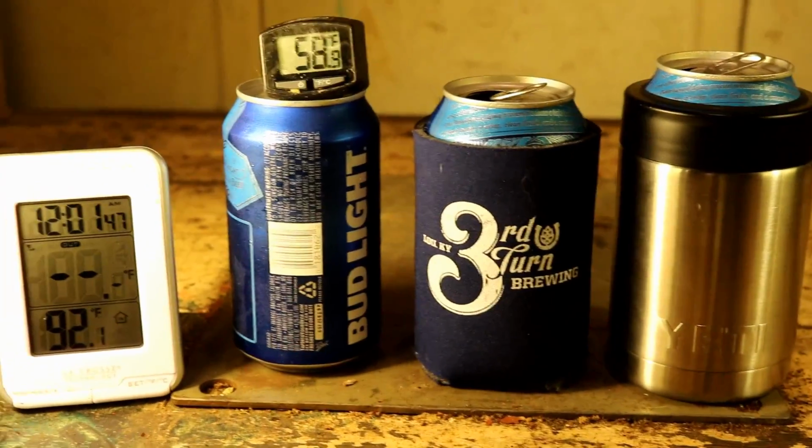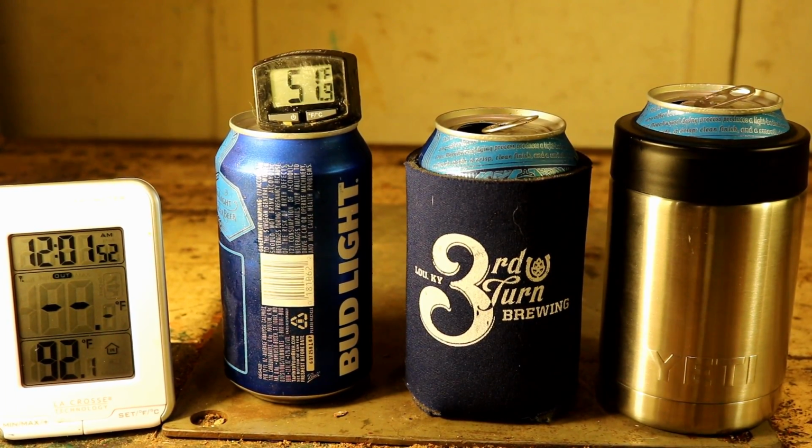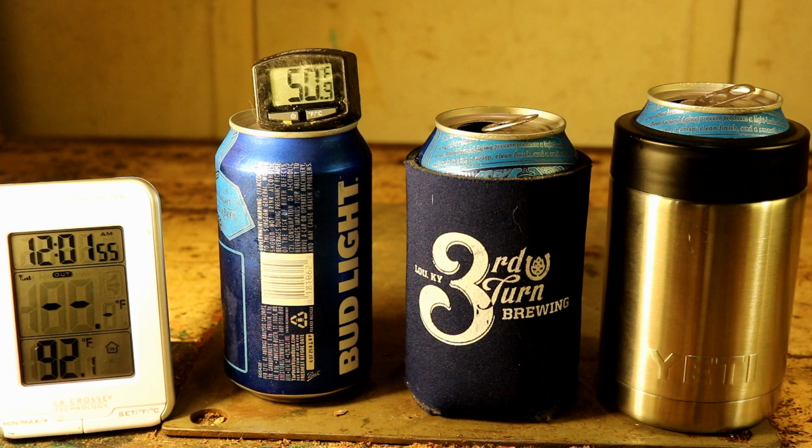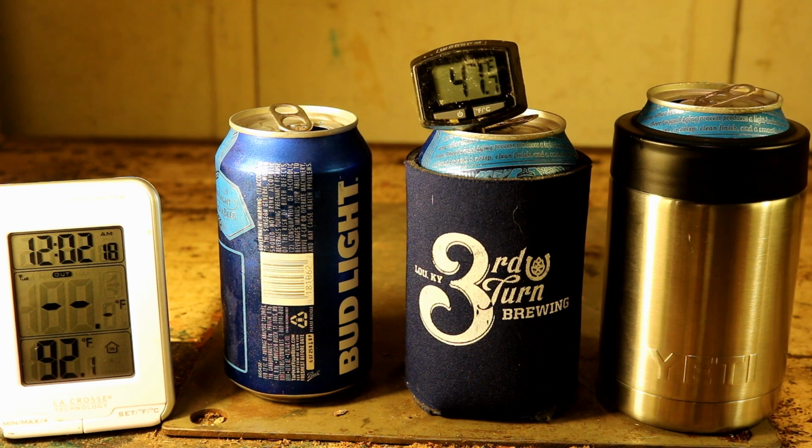Alright. So the can with no protection at all, quickly dropping. Showing, looks like it's holding fairly steady, still dropping. Alright, looks like that one is coming in at 49 degrees. We'll try can 2 with the traditional koozie on it. Already dropping a few more degrees.